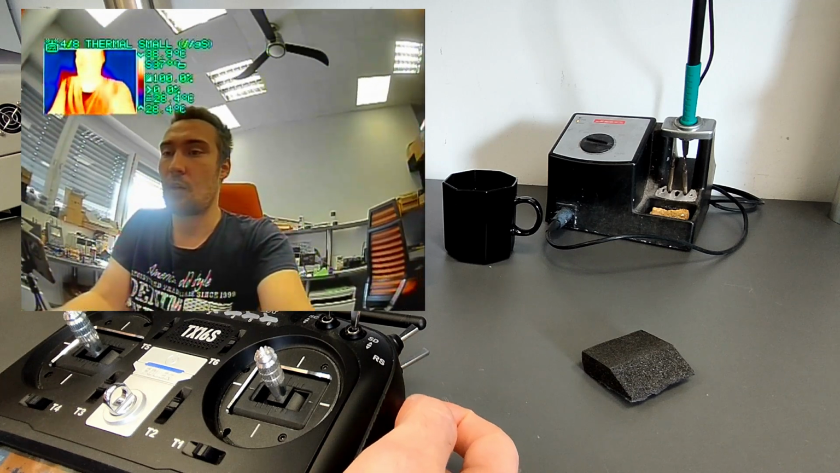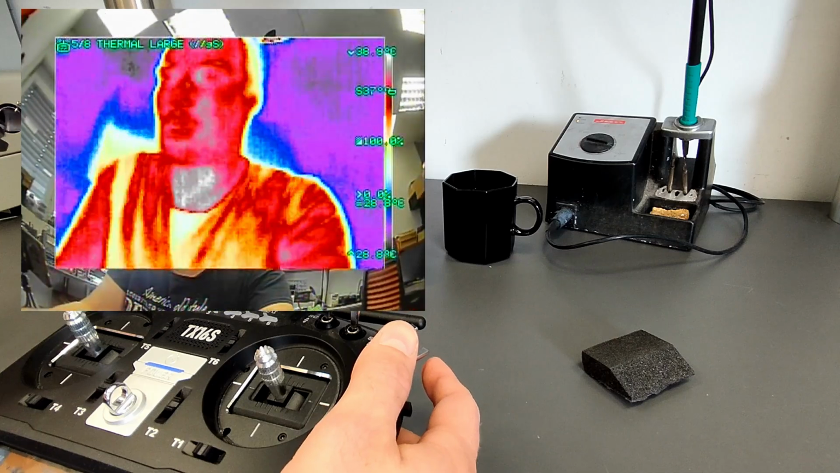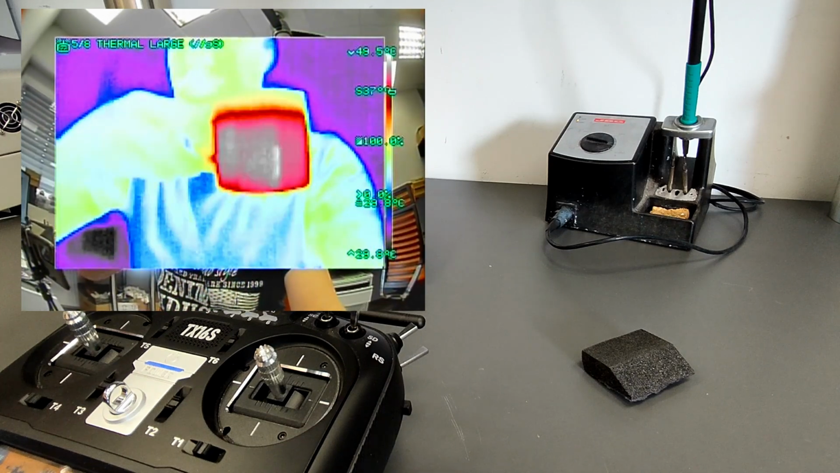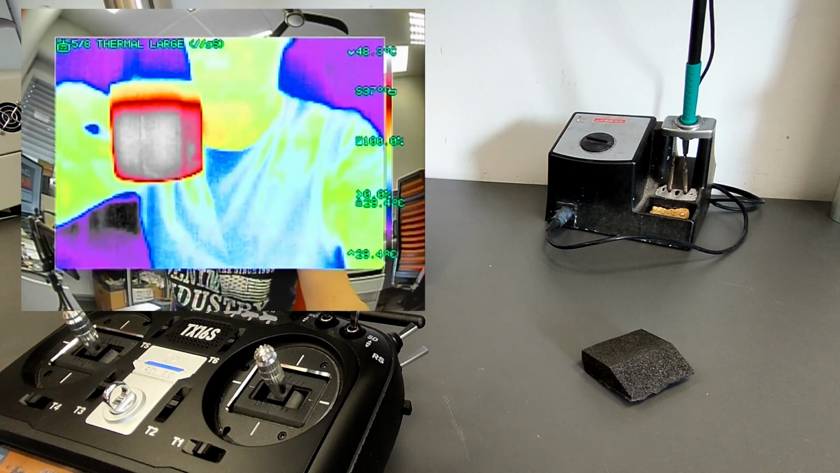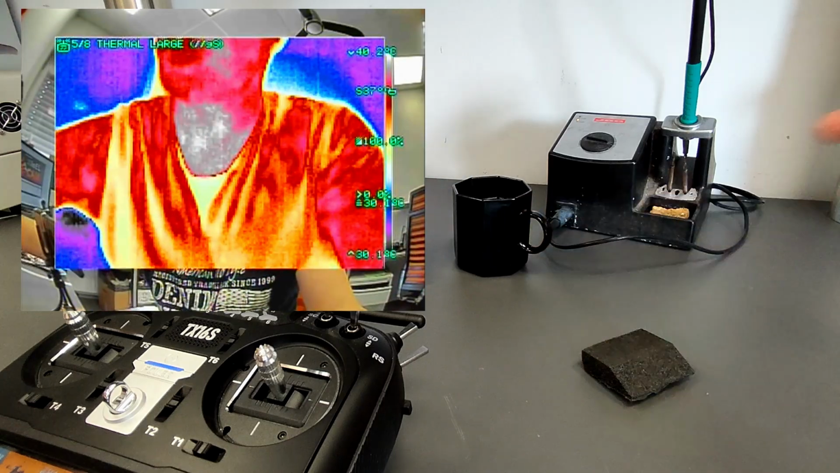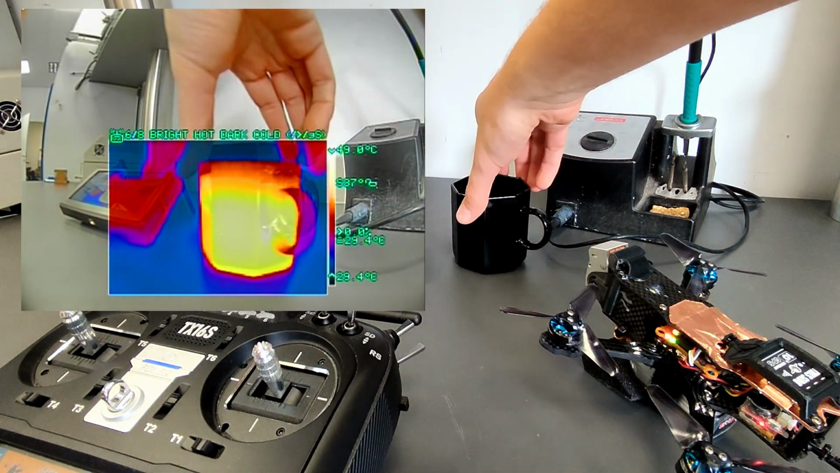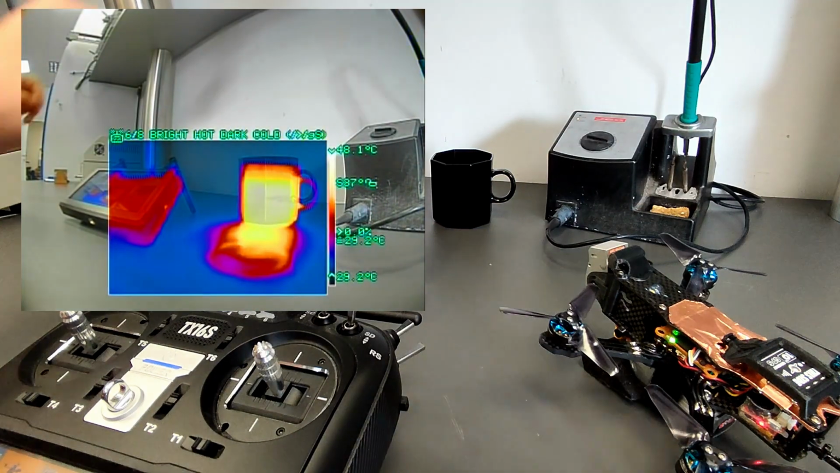The thermal image can be displayed small and large too. Note the details due to the new color palettes. You can even see how the table has warmed up at this point.